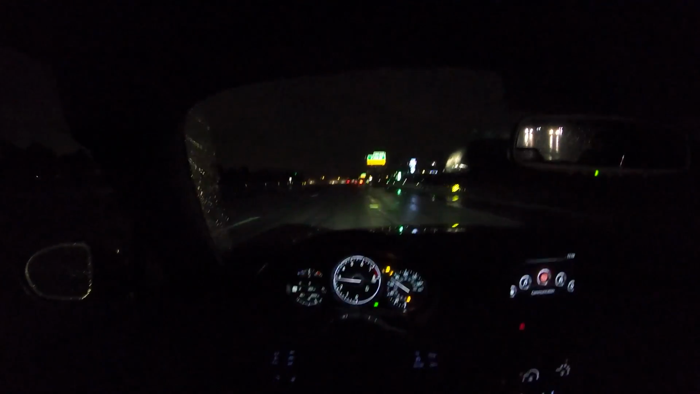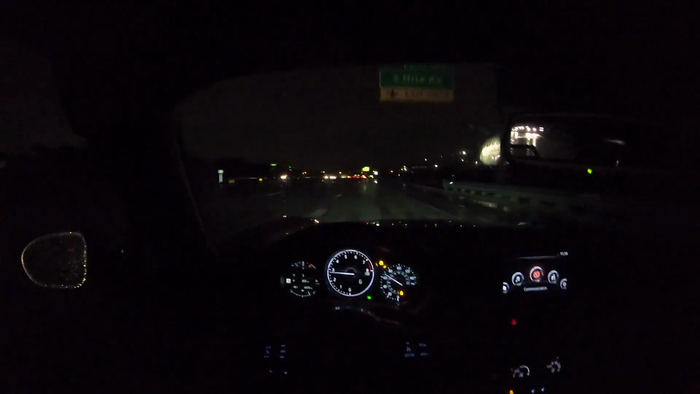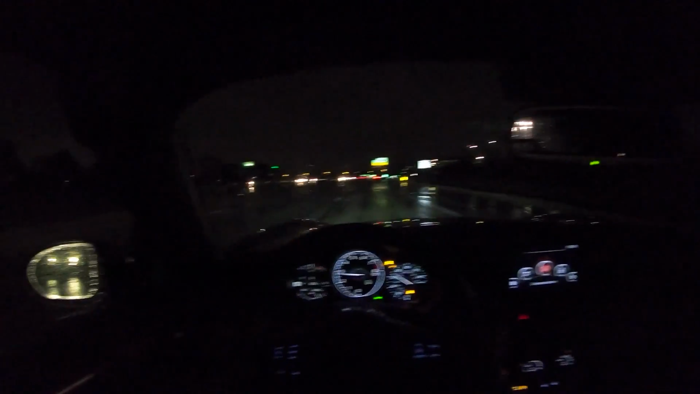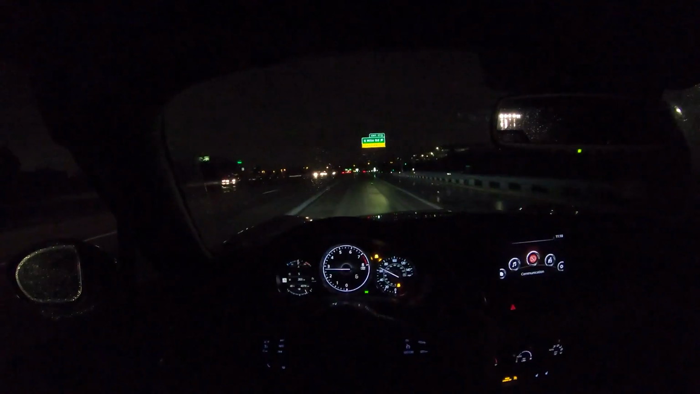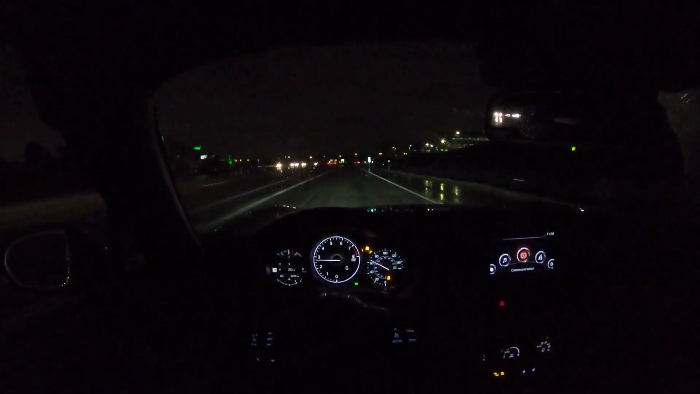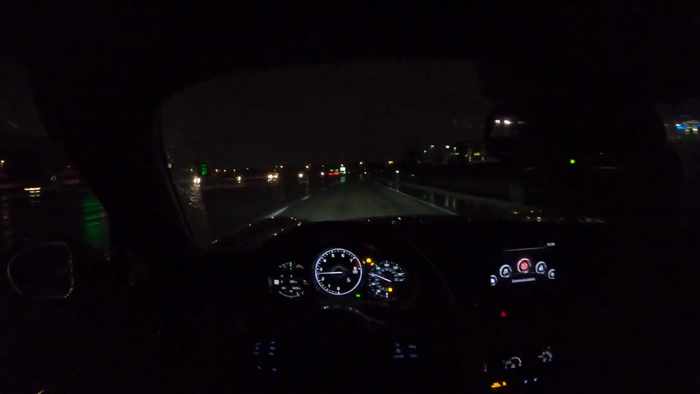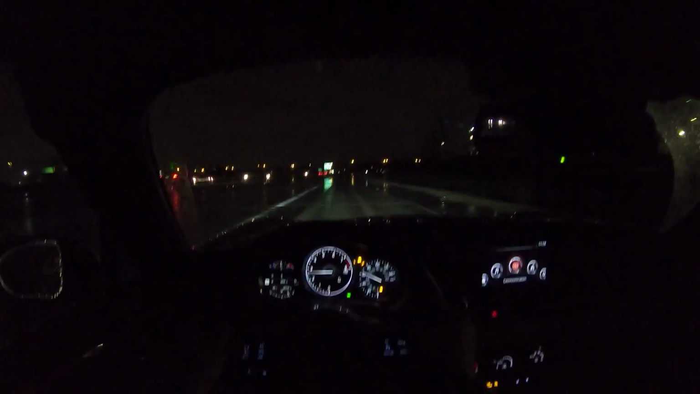Personally, I prefer the RF. I think it's just a little bit more of a refined, livable package. But if you're looking for a track day car or something that you can autocross and you want the lightest possible Miata, you got to go for the soft top. You're not really giving up that much in NVH. It's a little bit louder, but it's not too bad.